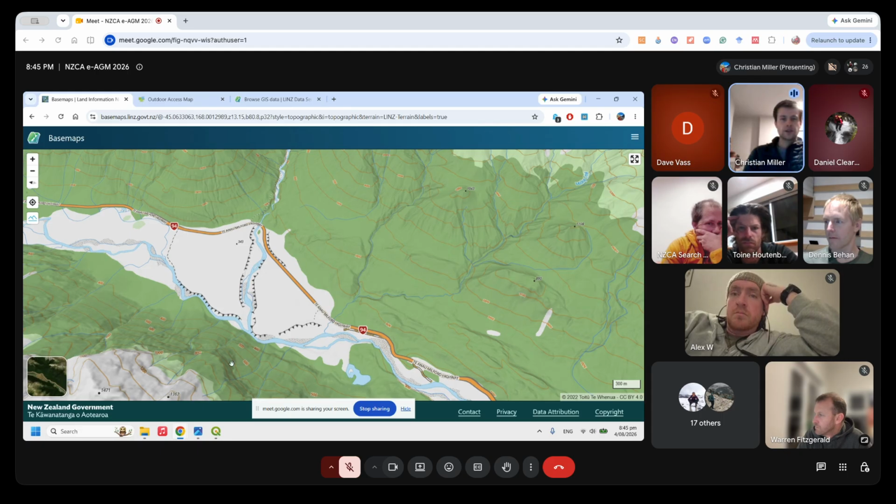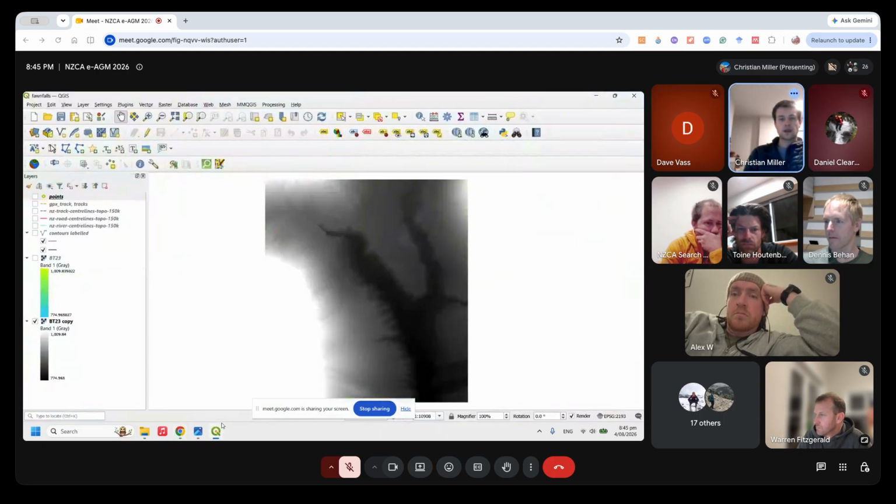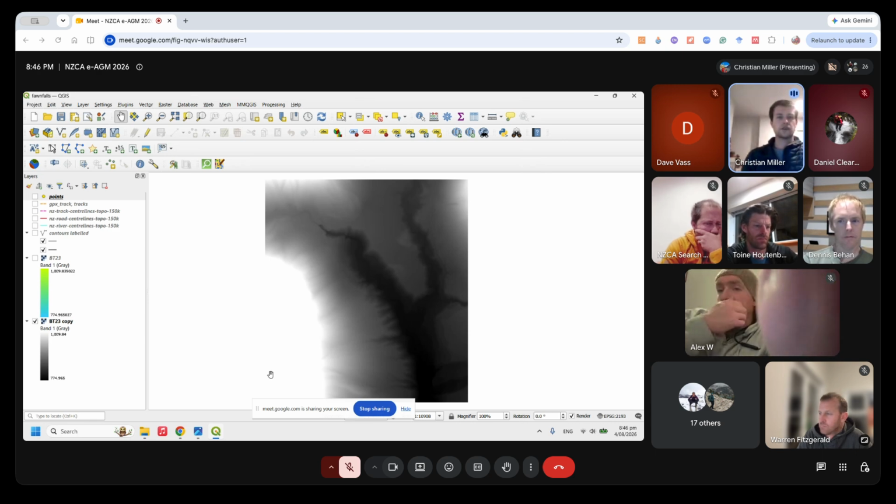Okay, so using the data in a GIS program, I'm using QGIS. There are lots of different programs you could use. QGIS is a general purpose GIS program. So GIS just means it's a software that handles geospatial data. I use this one because it's free and because it does a lot of stuff.